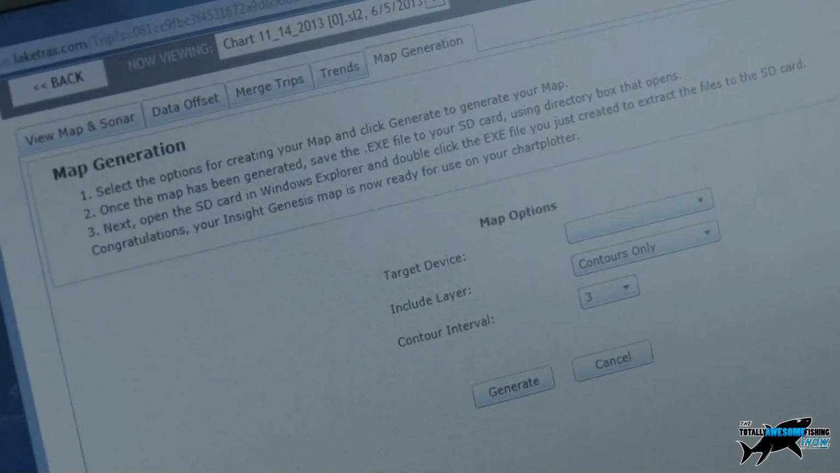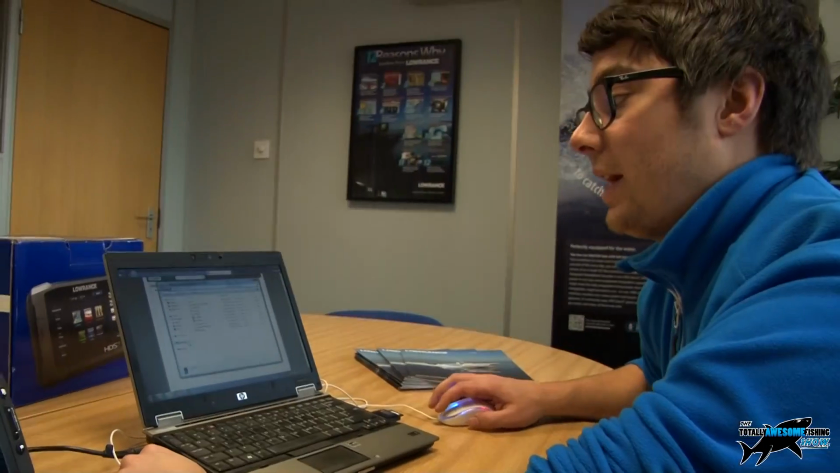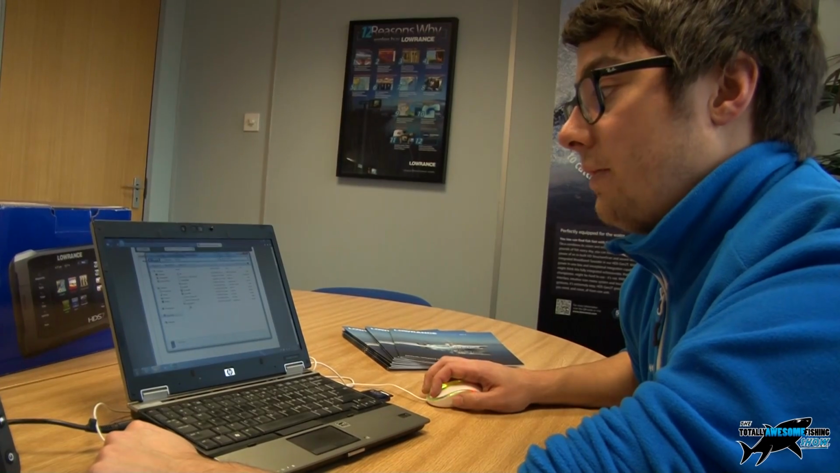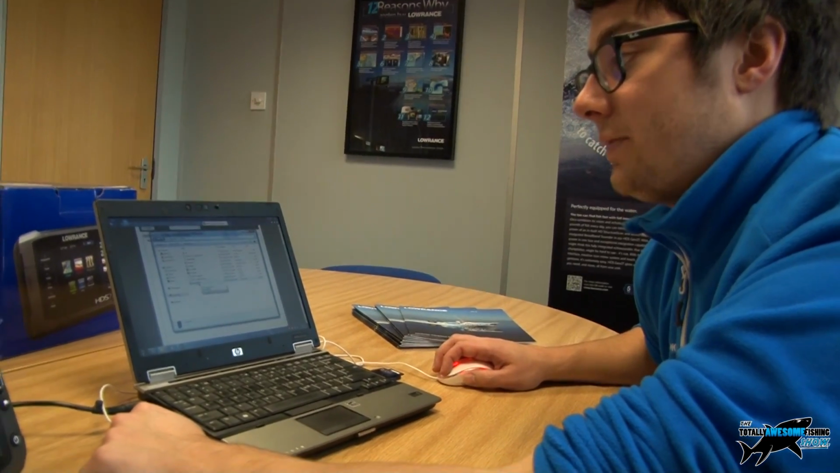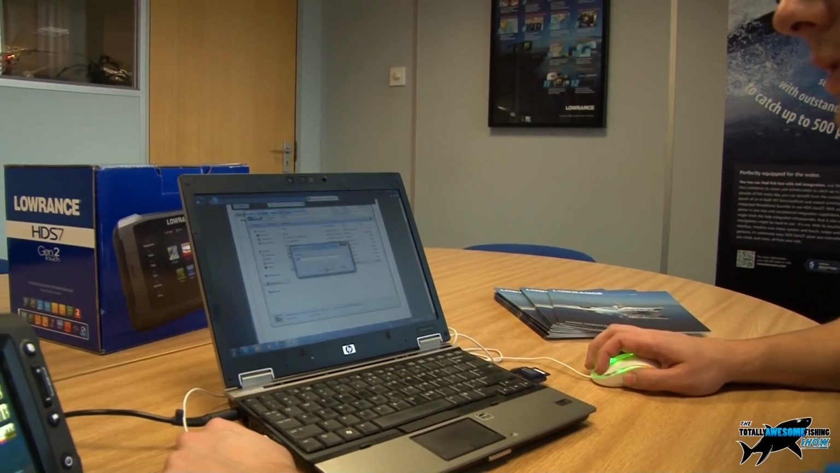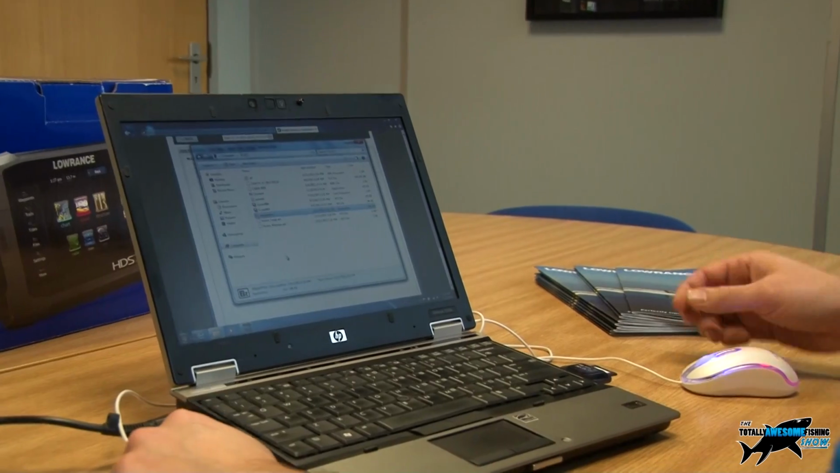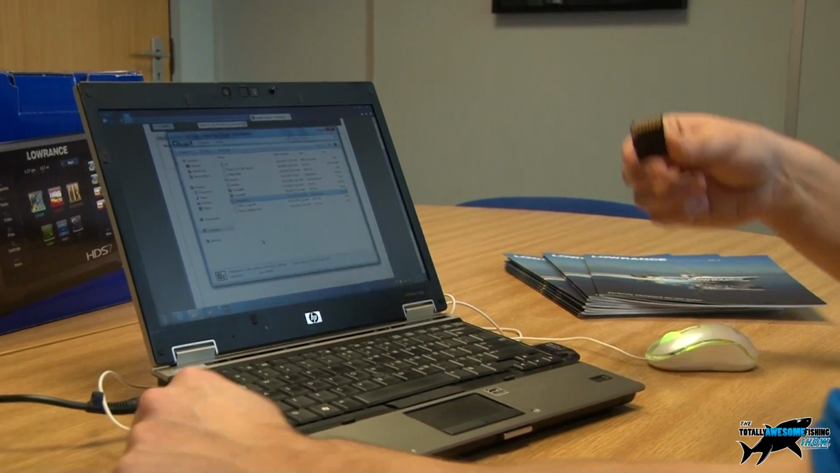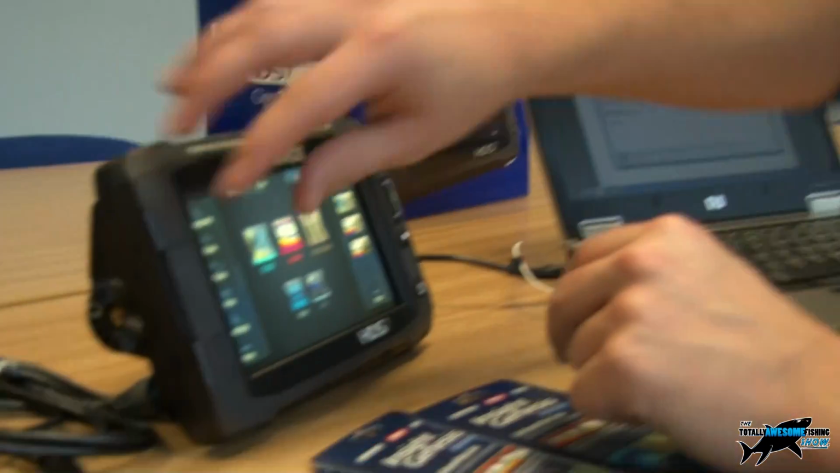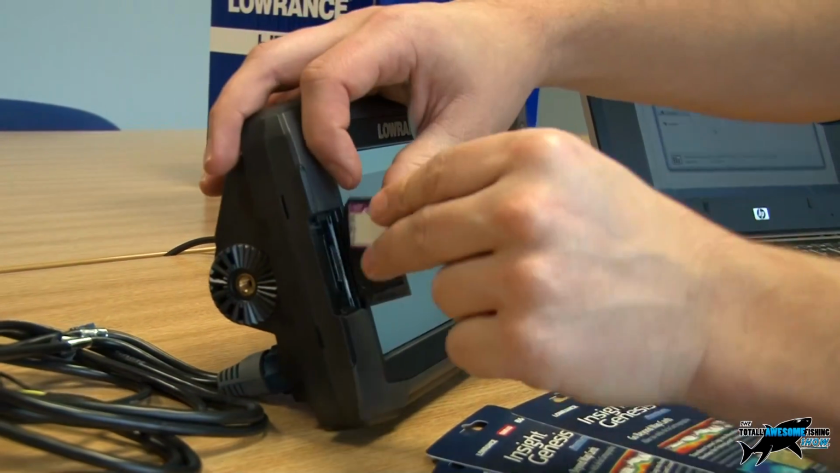Right, so that file will now be on the card. All that we need to do quickly is just extract that file. So I've now got the file here. You can see it's saved onto the card called Shepperton. So all I do, double click that, click on extract, and I'm away. All I now need to do is just take this, plug it into my device, and we'll then be able to review it on the plotter itself.